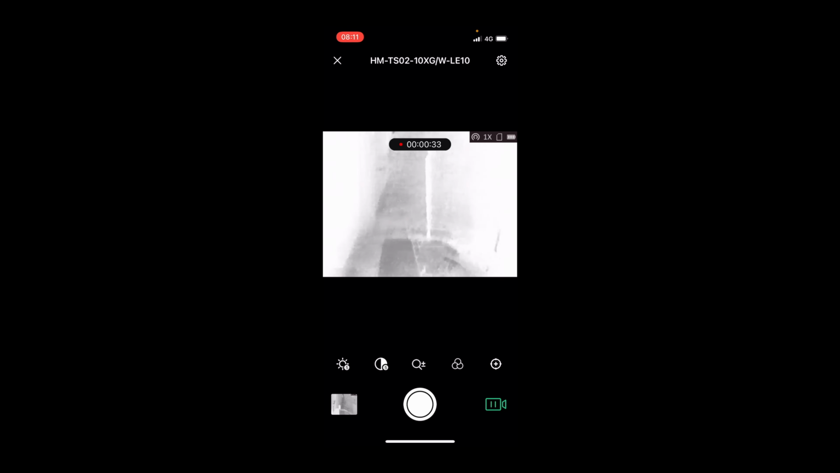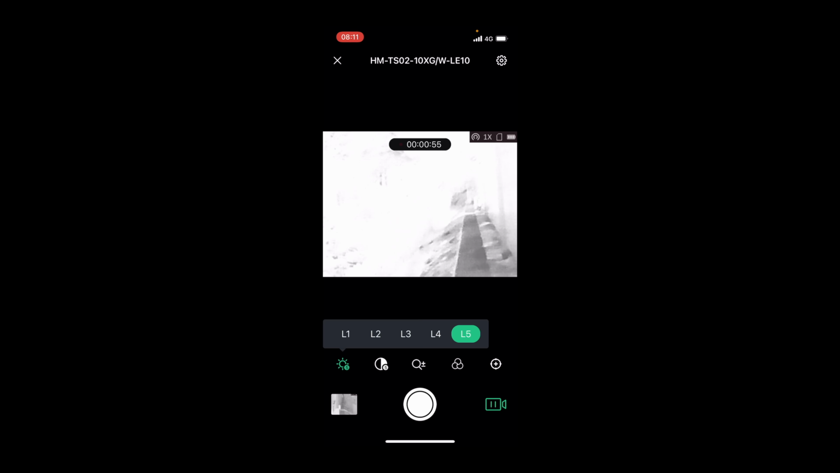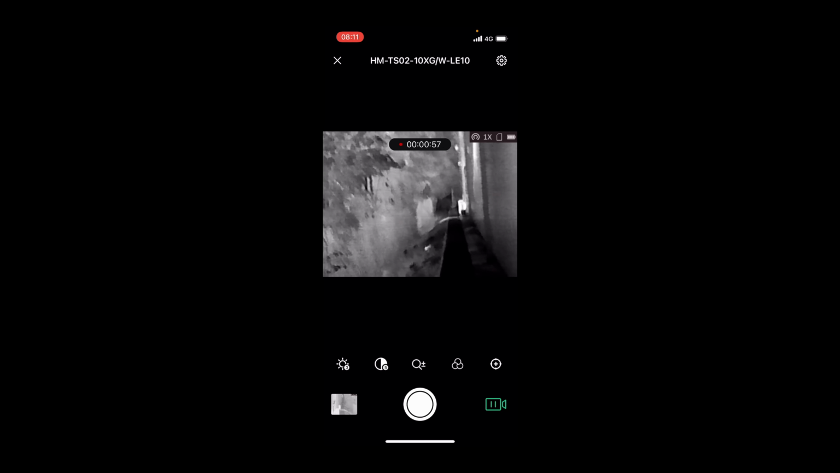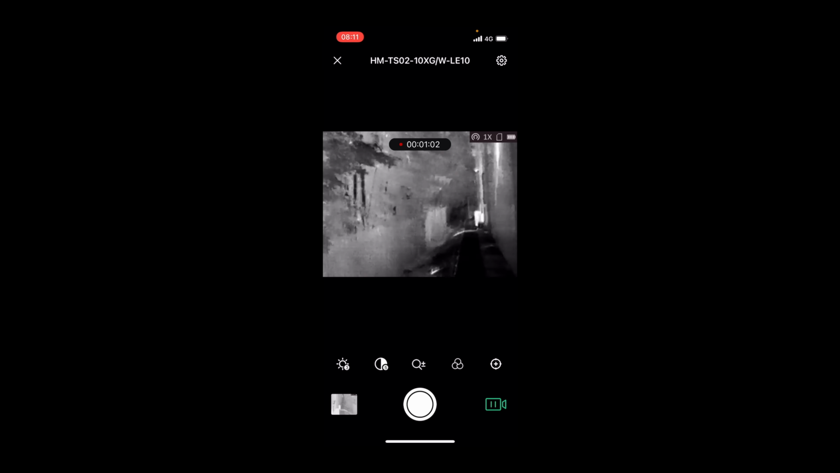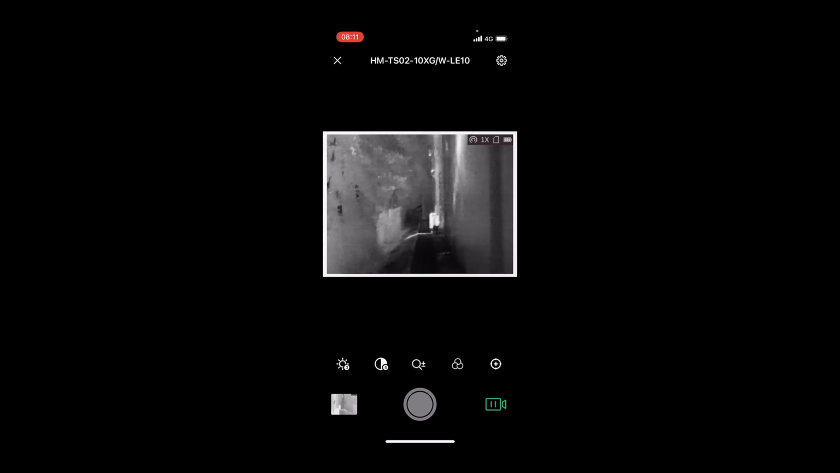So you may need to do a perimeter check like this. And again, it's getting too bright now probably, so I'd have to turn the brightness down to make it effective. It's all good stuff. And again, there's naughty people smoking up there. But like say now, for instance, that's too bright for me. I can just simply turn it down a bit and do another perimeter check. And again, I can take images, photos, etc.